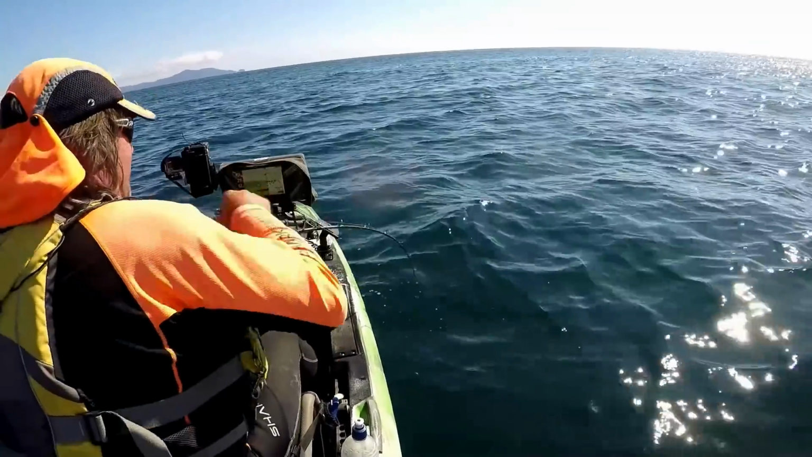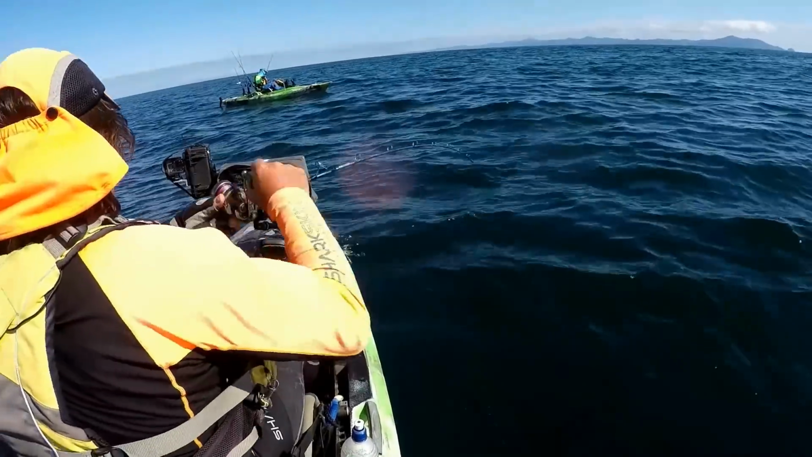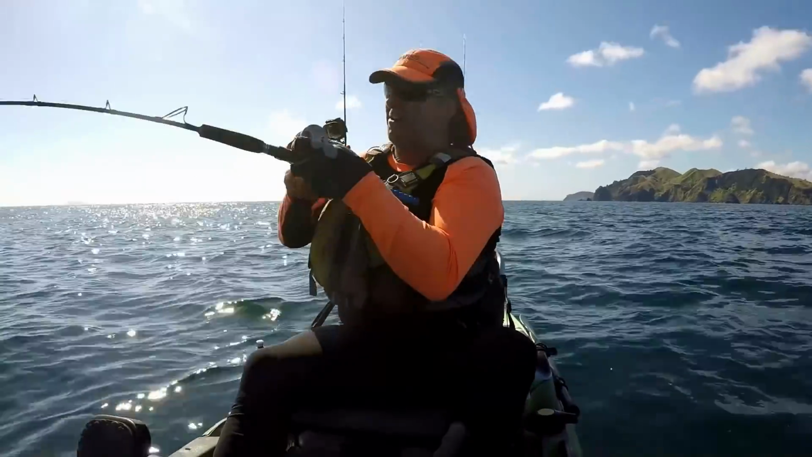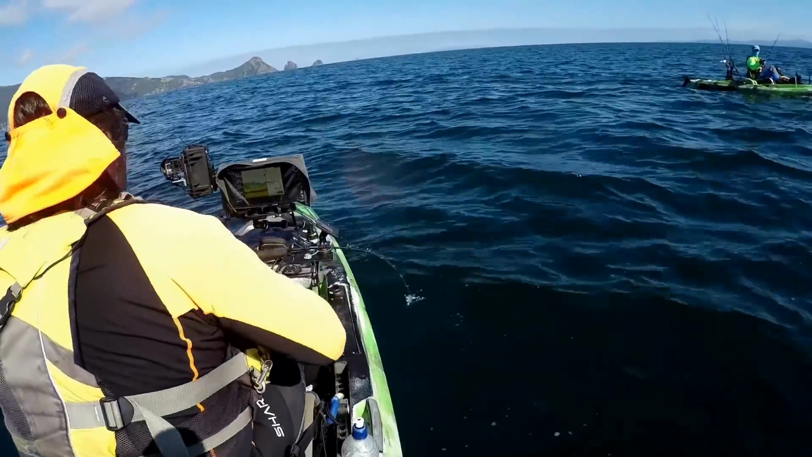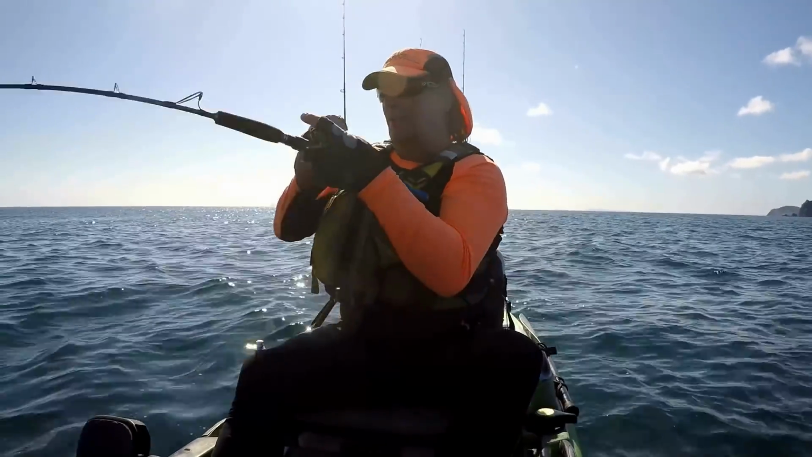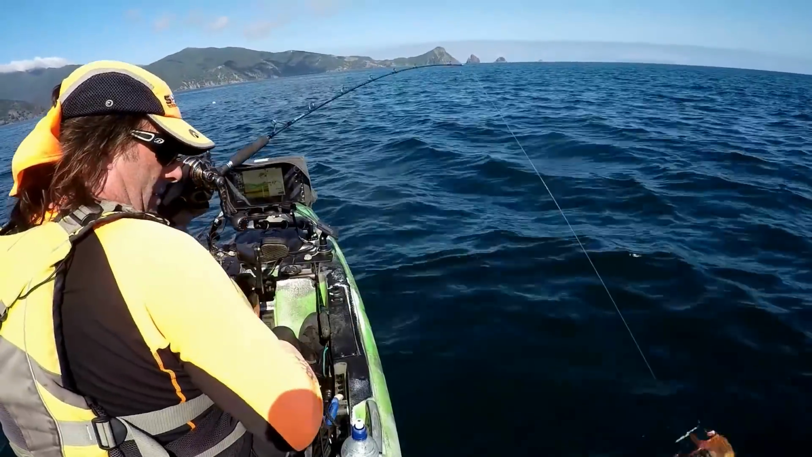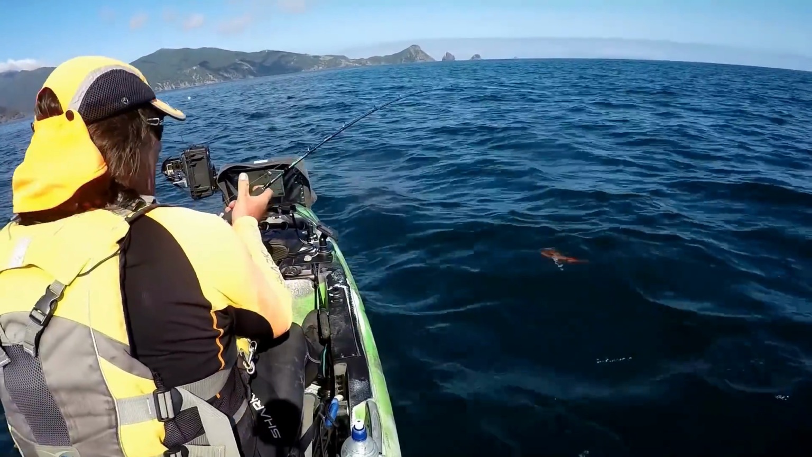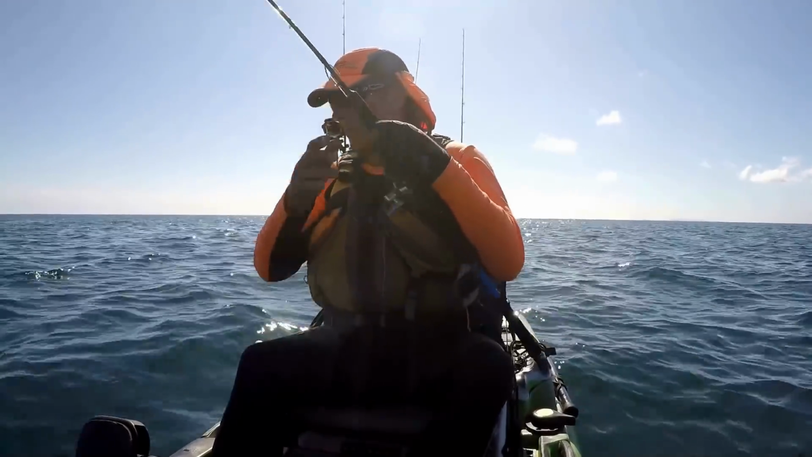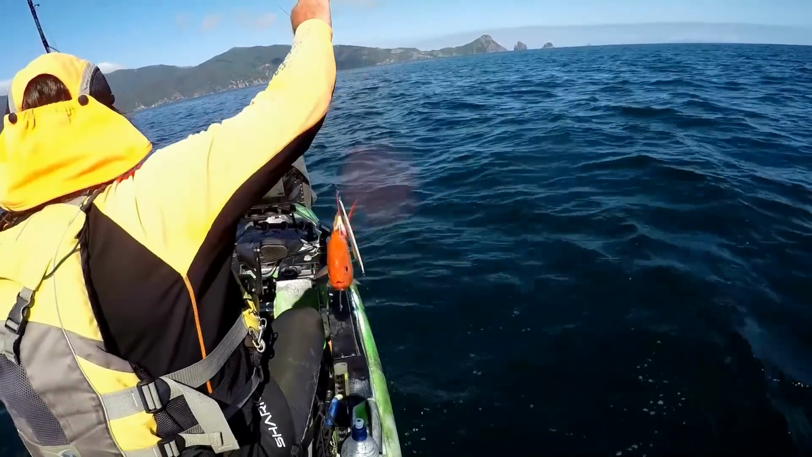Oh, nice. Yeah, awesome. Here I am just talking about how slow the morning's been going, and I hook up. So perseverance is what you've got to have with fishing, and I have no idea what this is. Oh look, it's a golden snapper. Foul hooked. It's not a bad size one either for a goldie. Let's have a look at him. I'll try and bring him up. This is the thing, there's so many schools of fish down there. It's not a bad goldie.